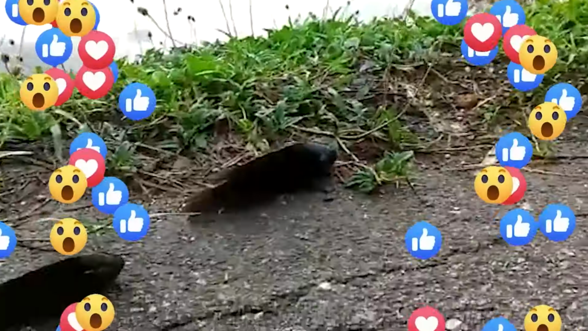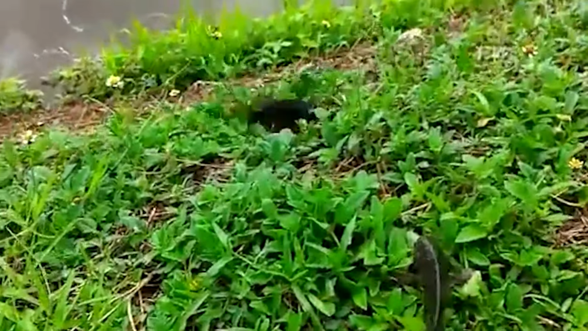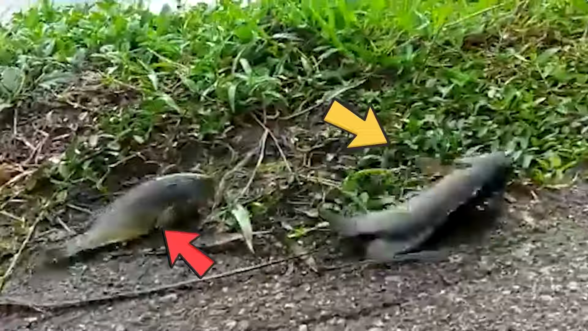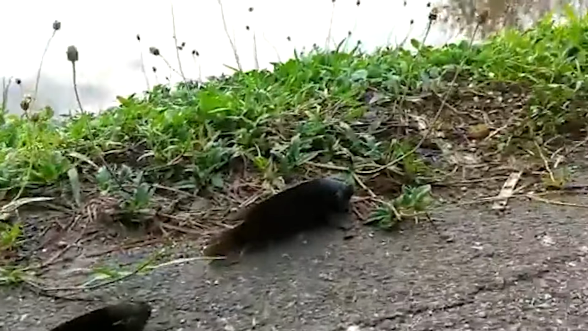The video of this mud skipper has gone viral on social media, and it's not hard to see why. I mean, who wouldn't be fascinated by a fish that can walk? It's like the fish version of the movie Footloose.